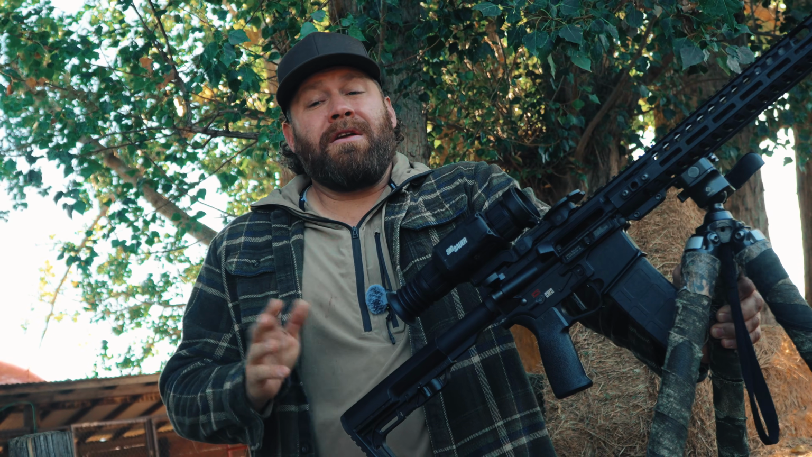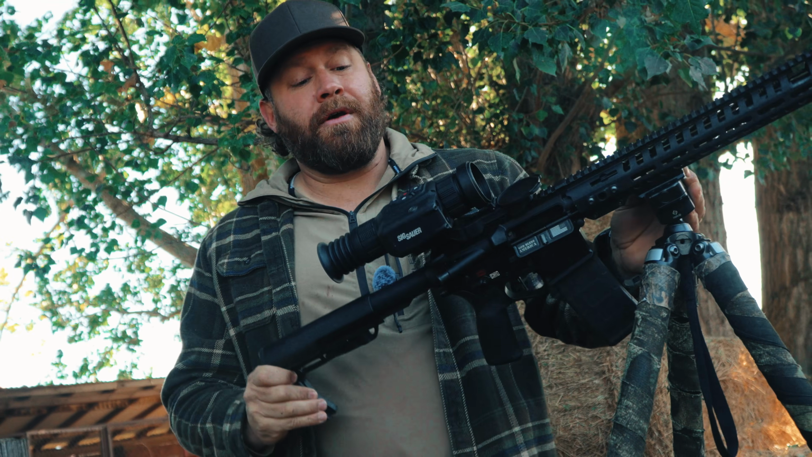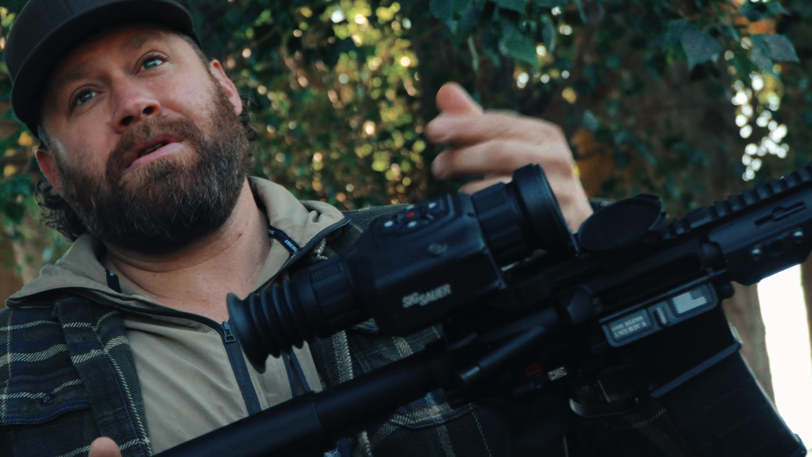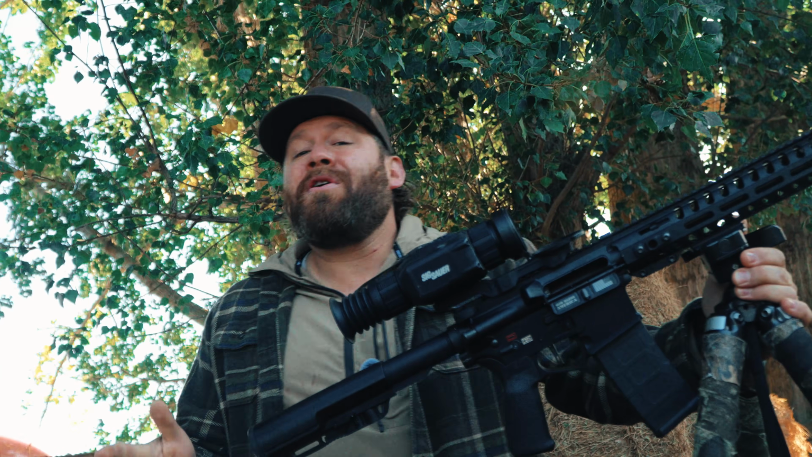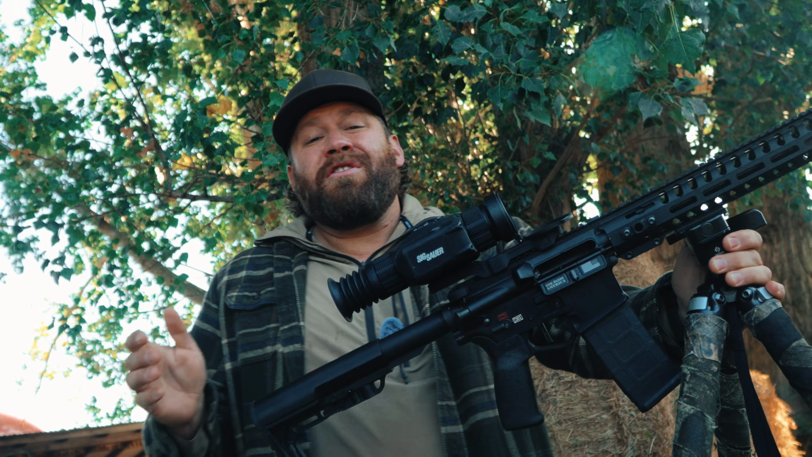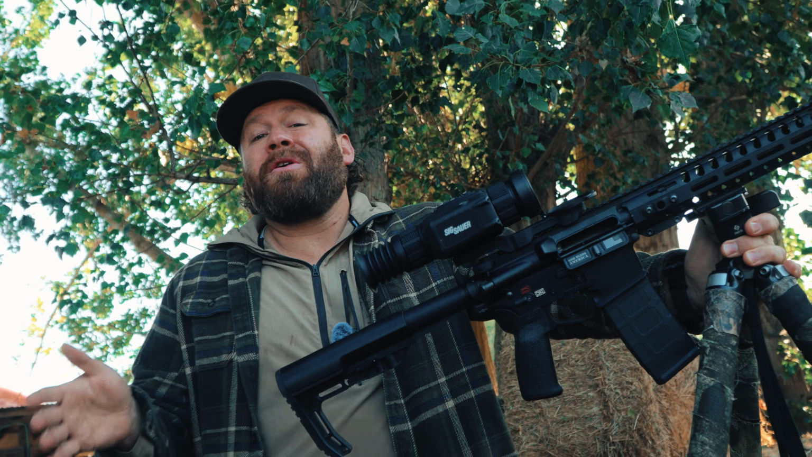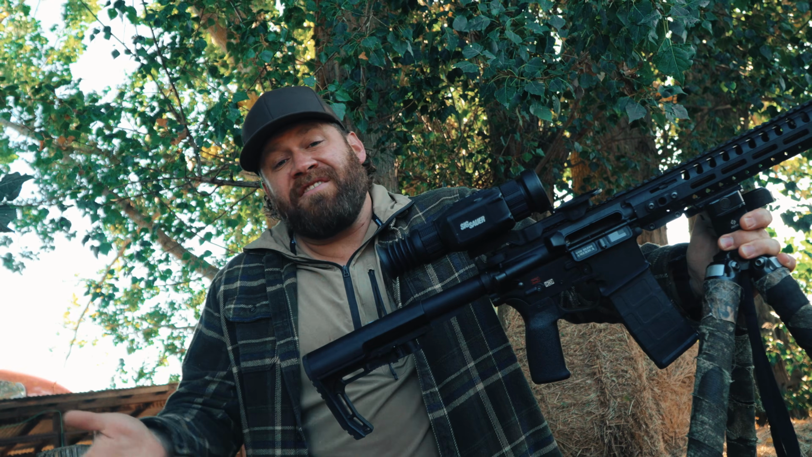So those are the 2 that I use the most, is white hot and black hot. Now, to switch through those, normally I wouldn't sit and talk about this, but you just push this button on the side and it switches color palettes. The cool thing about this, though, is in the menu, if you don't want to have to switch through all of those, there's a toggle switch in the menu, and this is not complicated. You can go in and turn each of those off. So you could literally make it so you can only switch between 2 or 3 or 7 or all 8 if you want to.